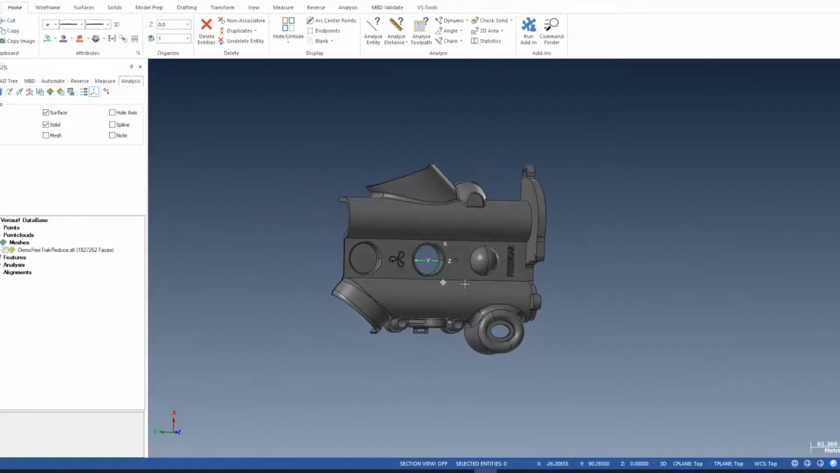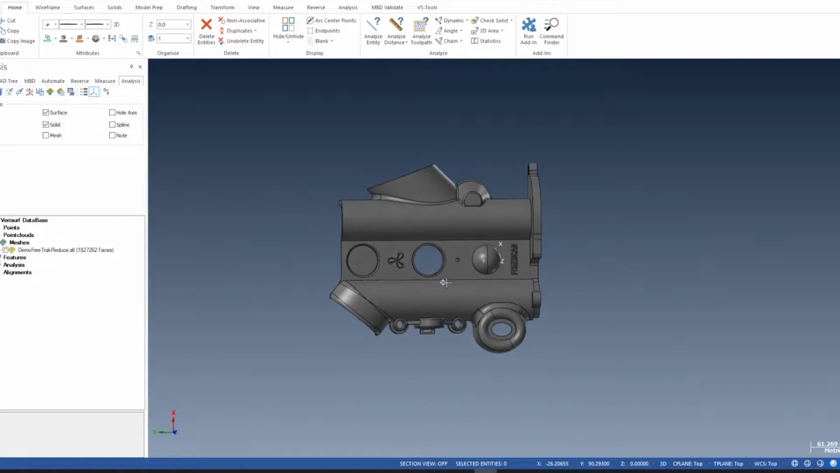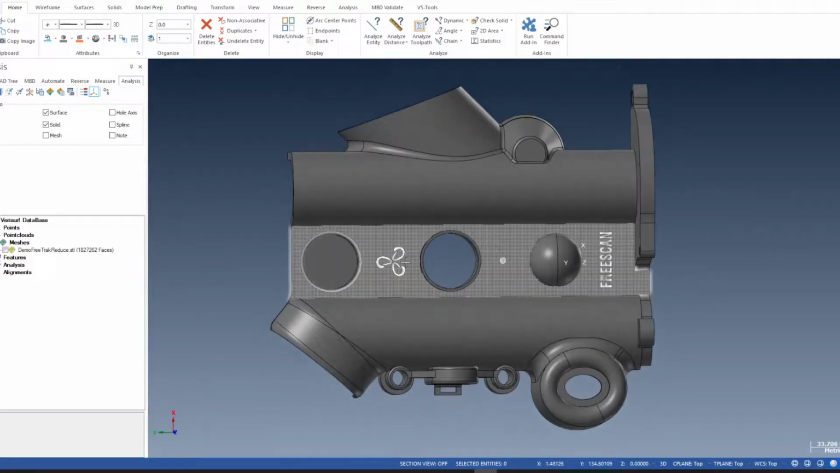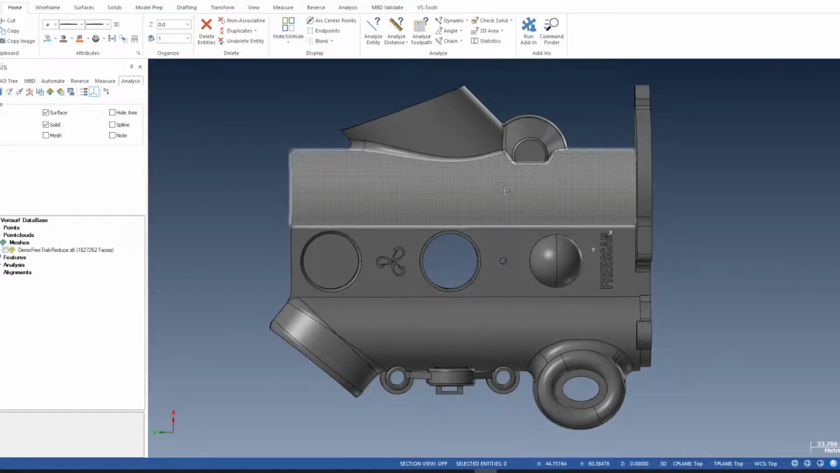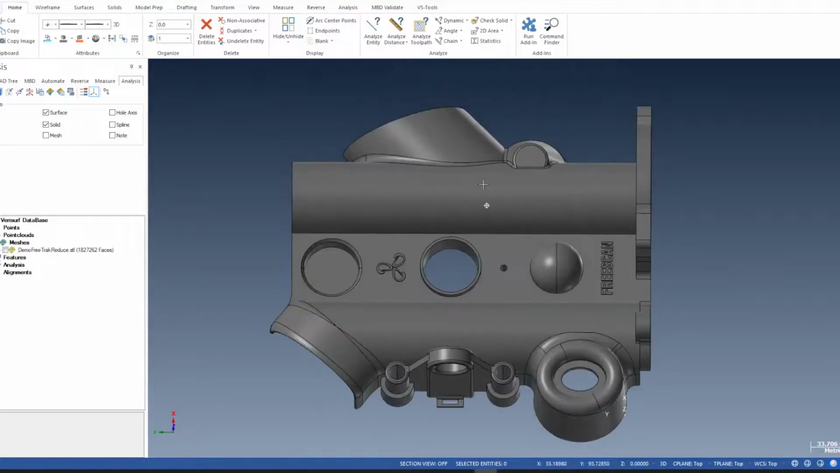But we'll also set it so we can do some feature extraction as well. Okay, so we can do some inspection. So at the moment, this is just a surface model. There's no CAD features, it's all surfaces. So we want to add maybe some CAD features to this.